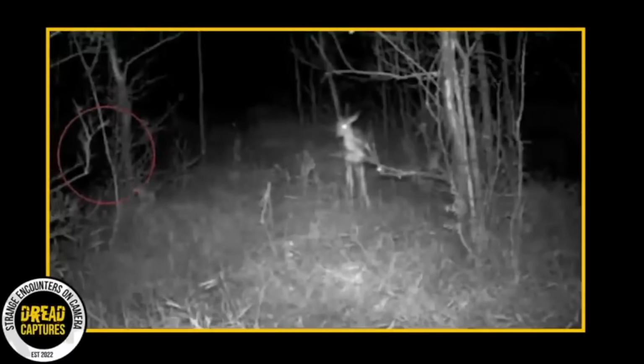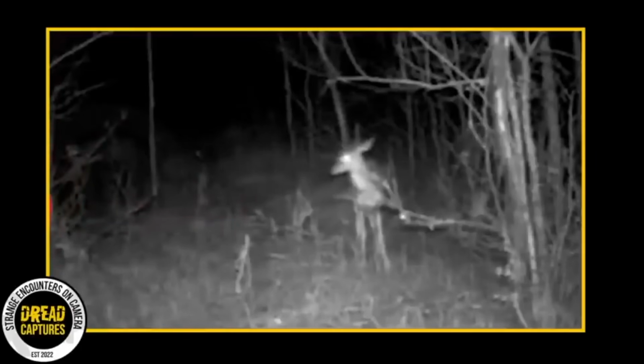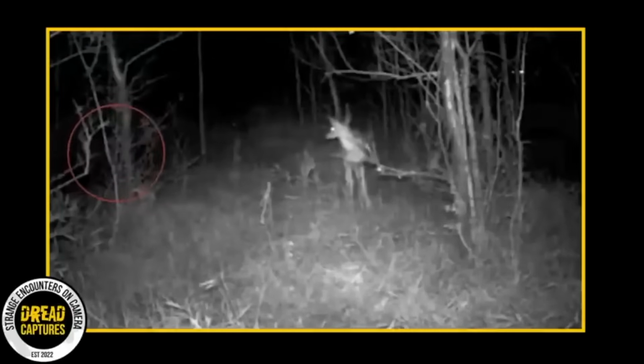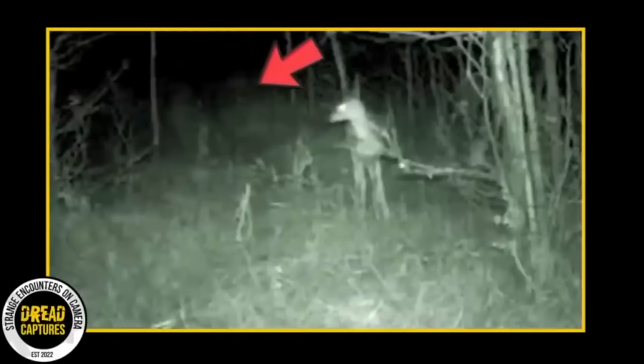Trail cams of spooky, unexplainable things are what this channel's all about. Check out as this mist-like apparition sneaks up on this deer. I mean, this really cranks up the mystery factor. The way it triggers the camera and then just pops up and vanishes is pretty crazy. But for me, it's the deer's freaked out reaction.